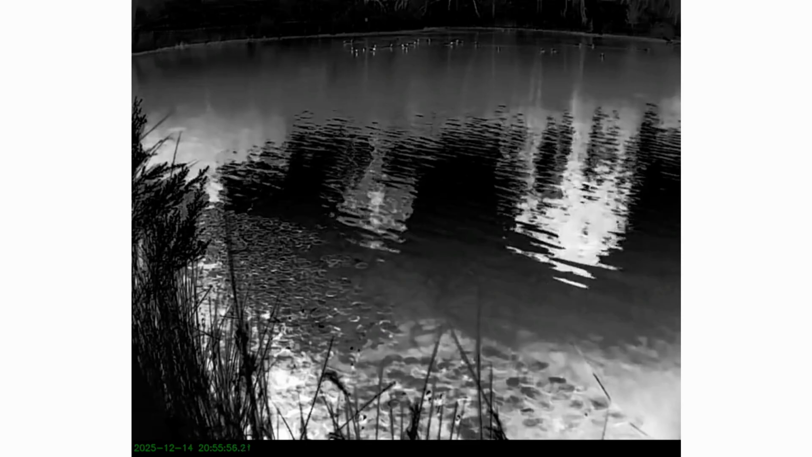And this dam is actually formed by a forestry road which crossed Dunns Creek and formed this dam. Dunns Creek actually runs into the Tuglow River, again quite famous for platypus, and the Tuglow River runs into the Kowmung River and then downstream into Kanangra-Boyd National Park.